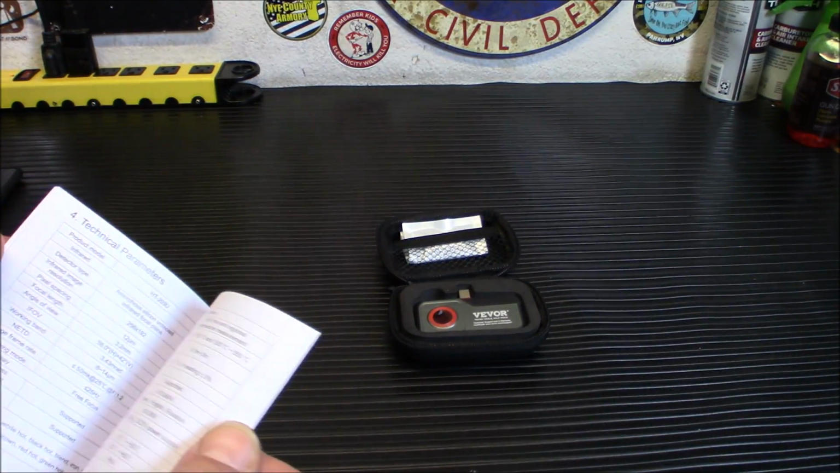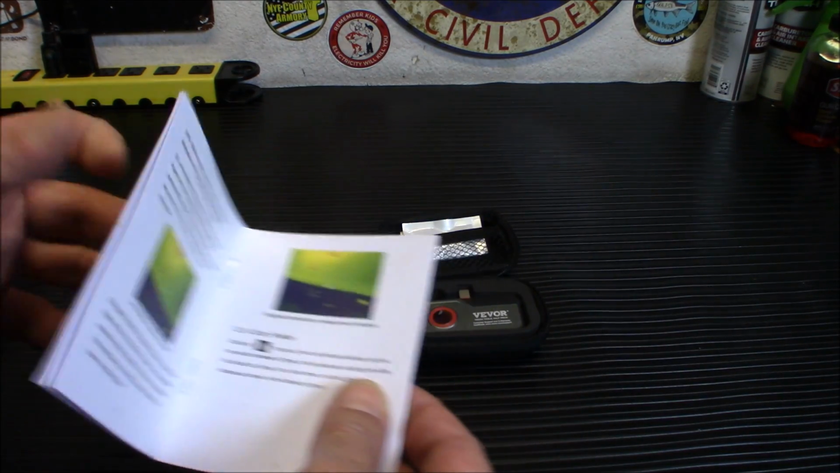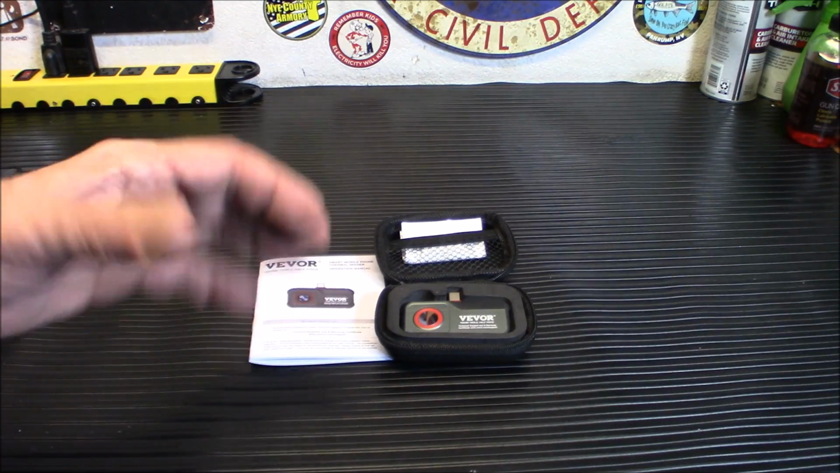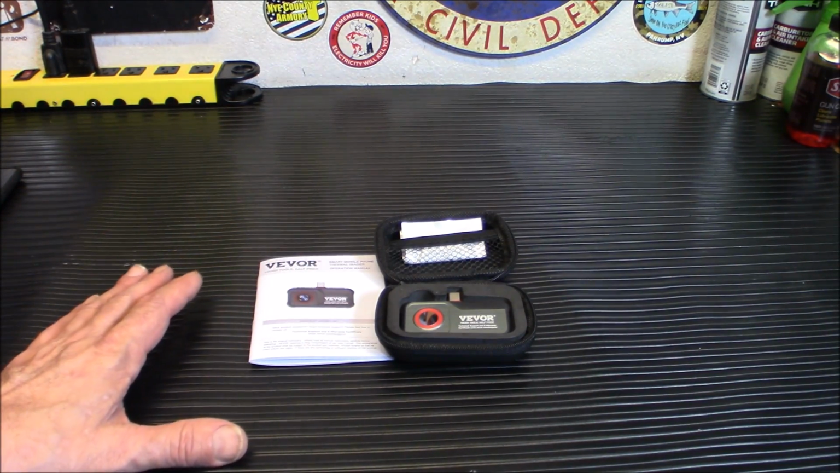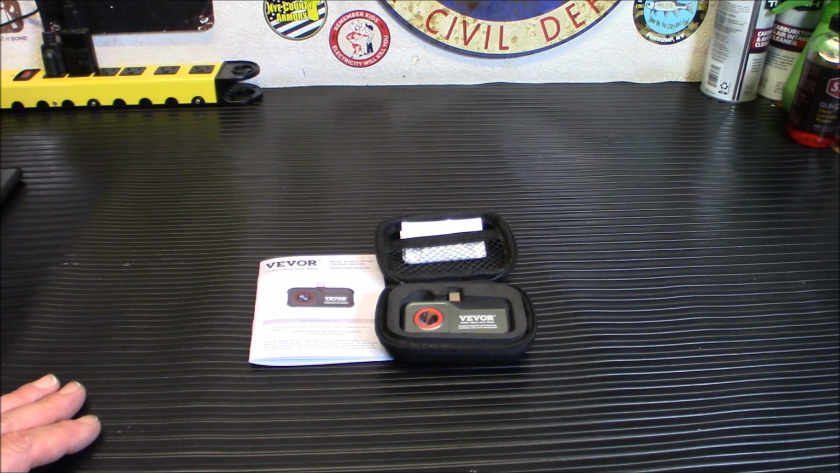All in all, really, really simple device to use, and got all that information here. Nothing here is difficult to understand for somebody that's never tried thermal before, and maybe you're a little scared and you think it's too complicated. This thing is just plug and play.